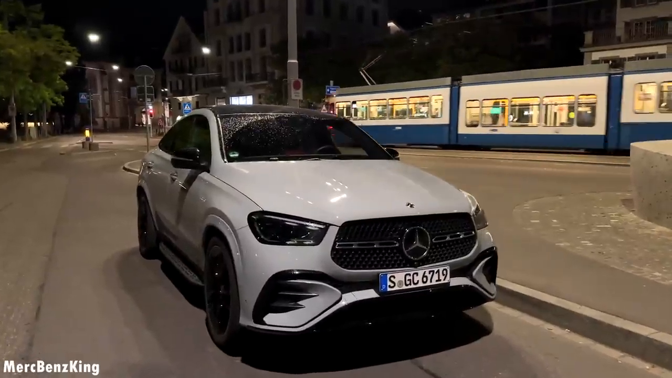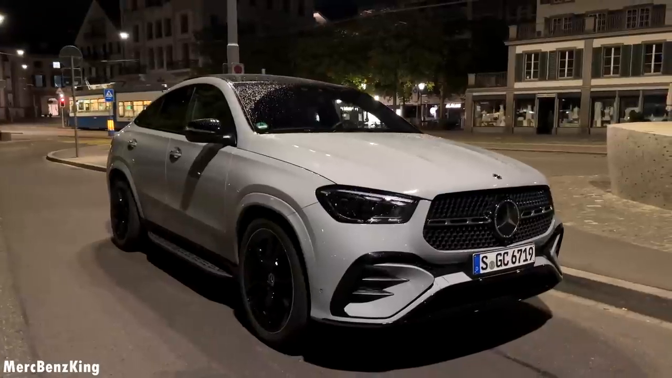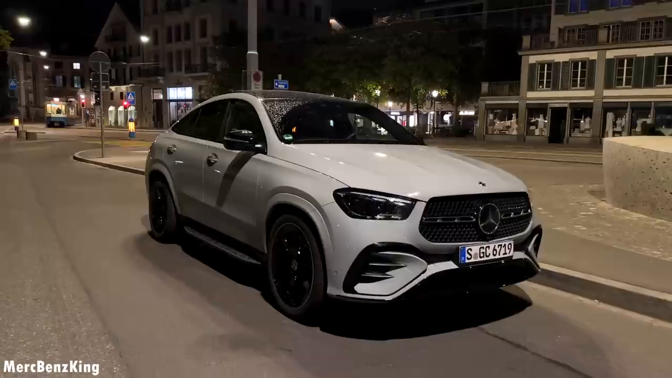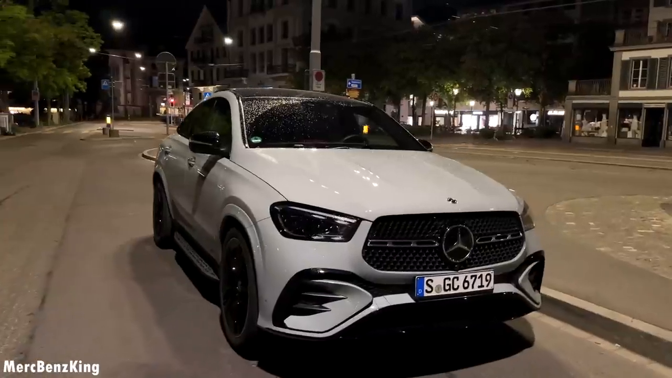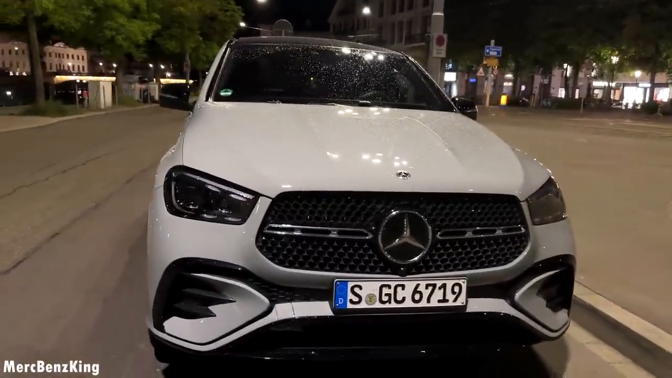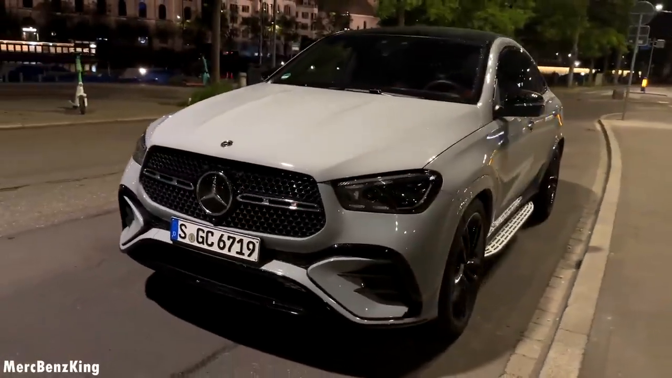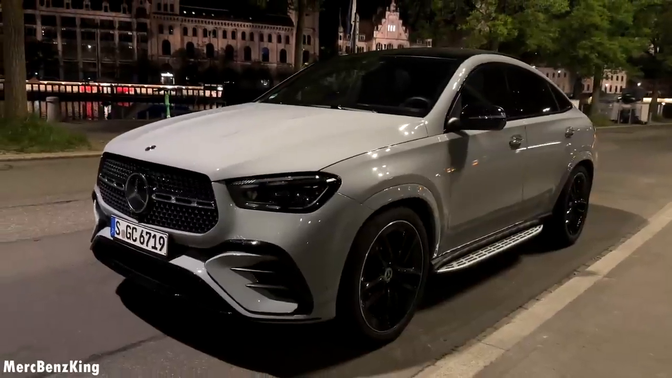So the 450d has more than 380 horsepower. But what makes it amazing to drive is definitely the EQ Boost, because it delivers an extra 20 horsepower and 200 Newton meters. Personally, I find the atmospheric 6-cylinder 3-liter enough, because it's just an amazing engine, very powerful with 700 Newton meters.